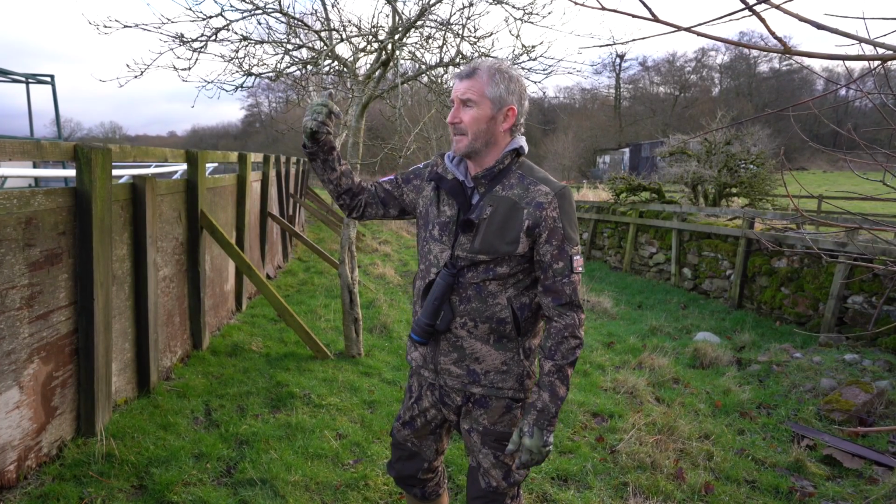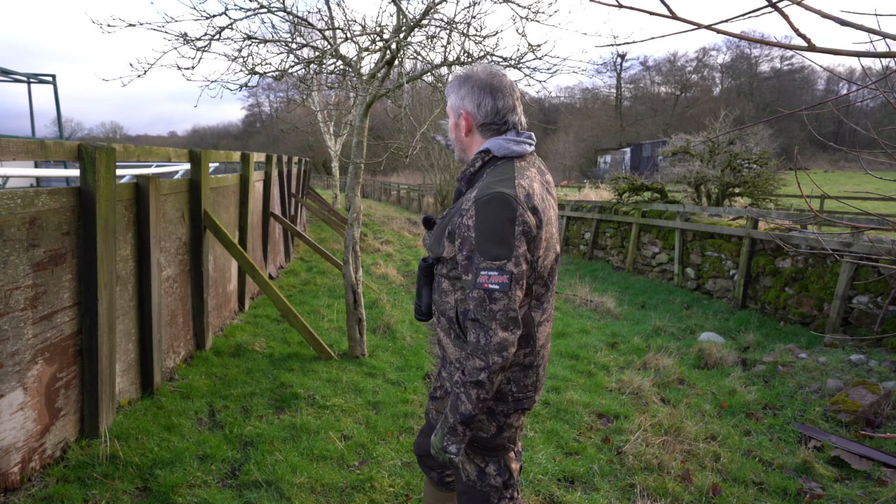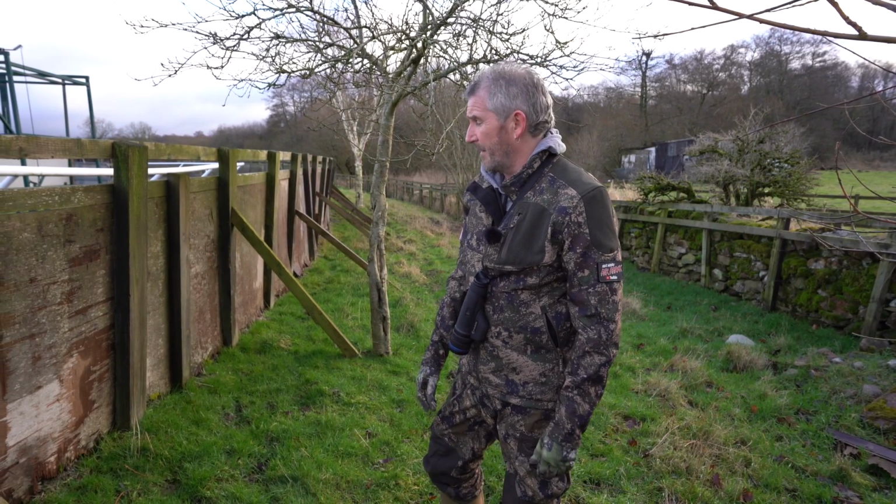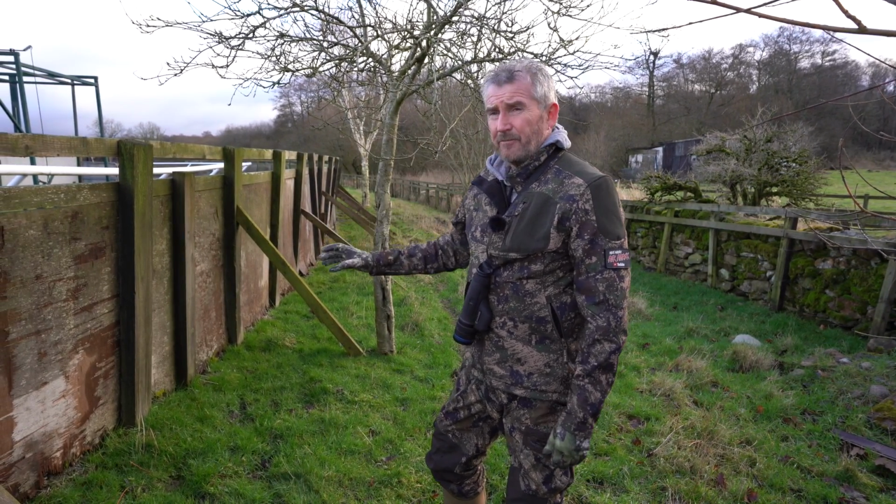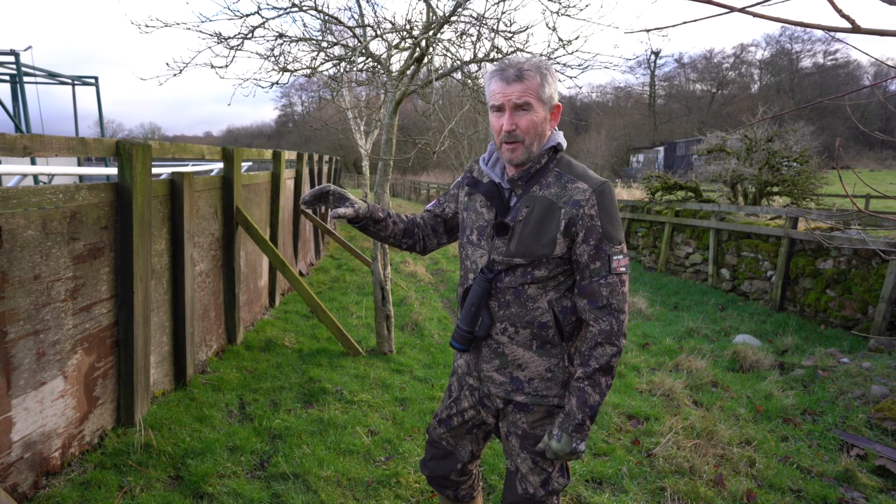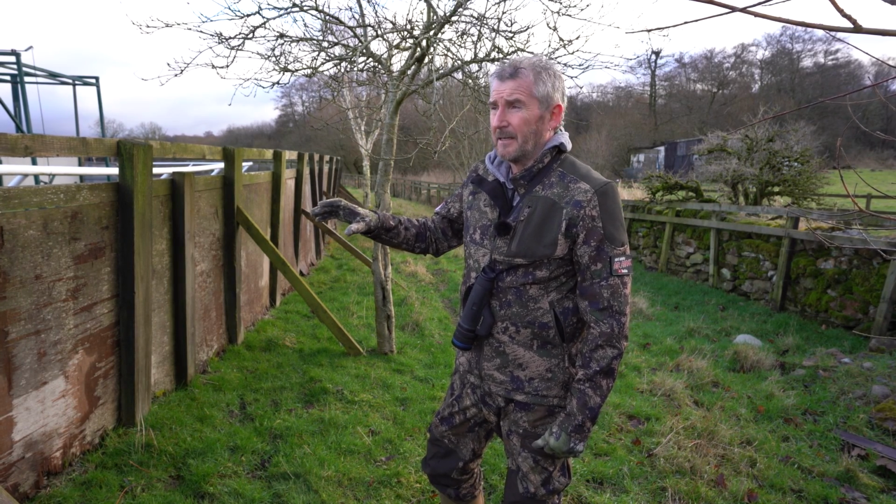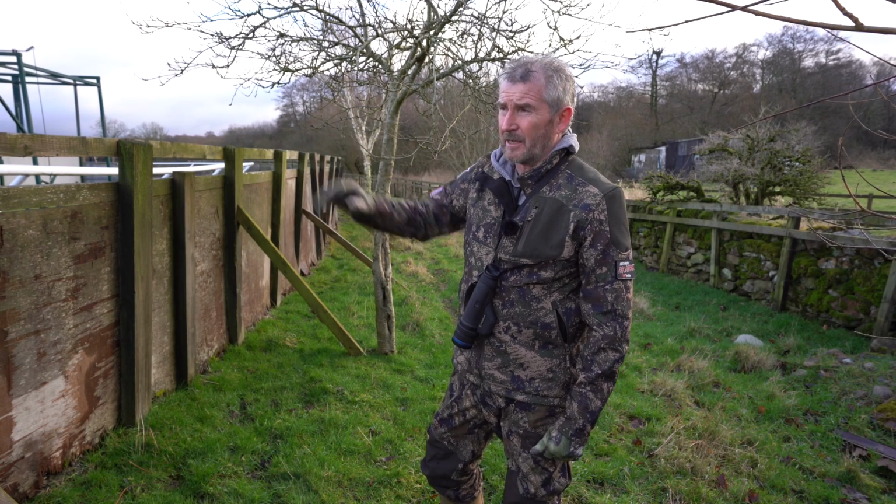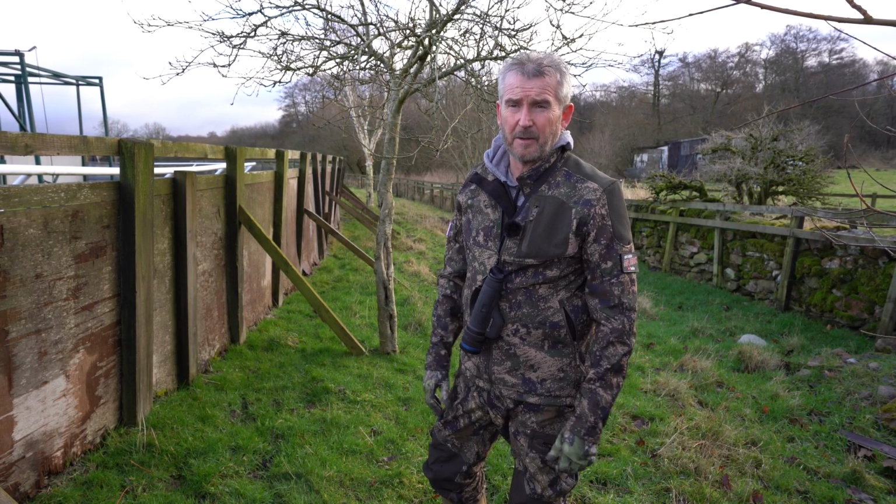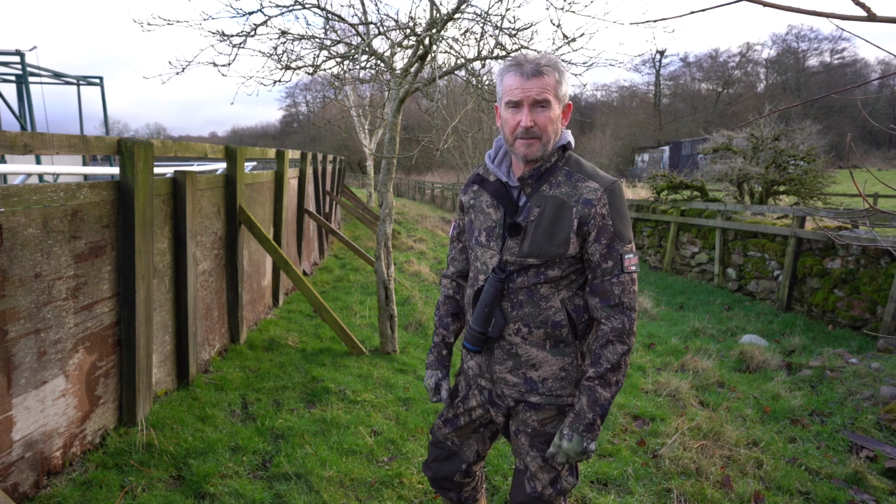They do come from the other side, and they will come from this side, from this wooded area, into this walking area. Knowing where they come from gives you the ideal opportunity to be sat in a vantage point to ambush them when they do come in. So if you know where they're coming in, you can get yourself positioned, ready to take advantage of the knowledge you've gained by being on top of it beforehand.